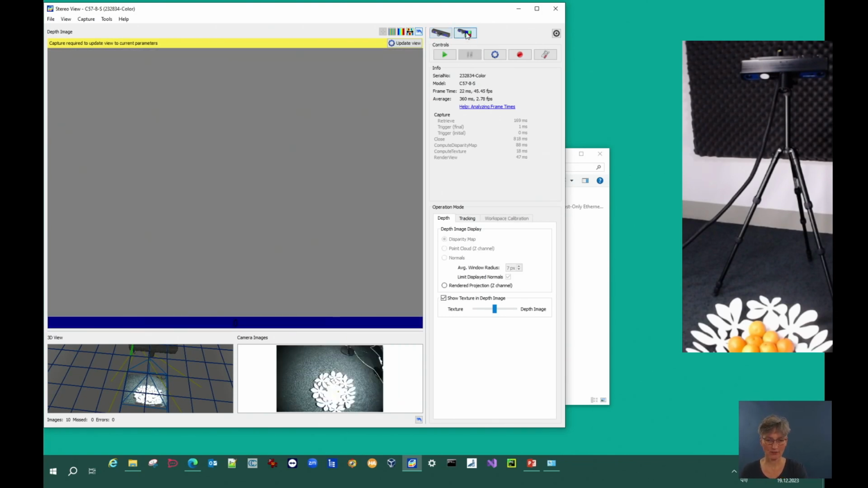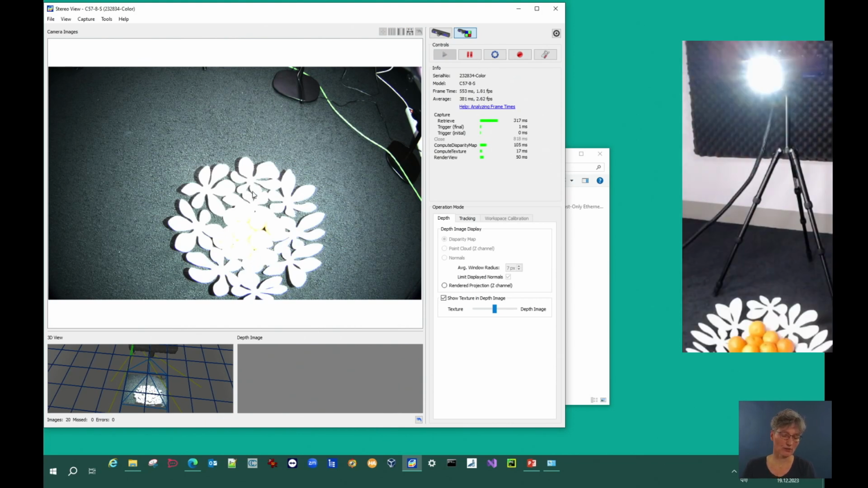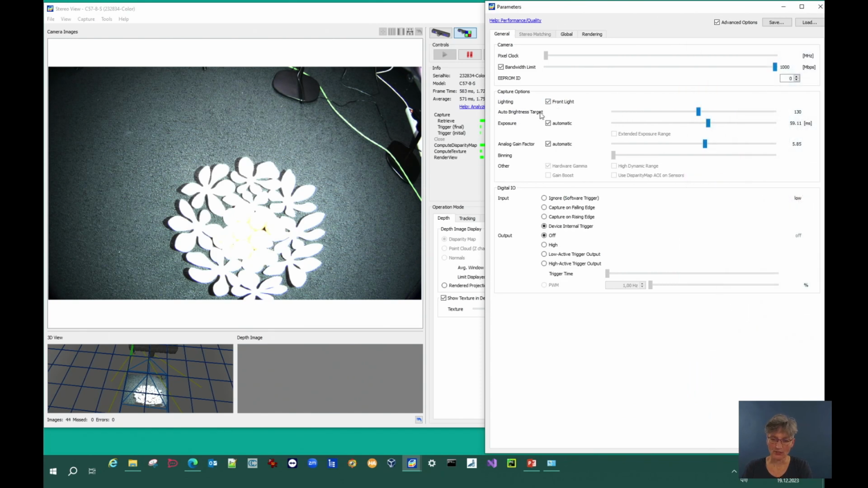And we want to start with setting the color camera. So I let it run, choose the image, and for the color image, it's mainly about setting the exposure time. This can be done here in the parameters window. So there are the things you know from RGB cameras. You have the option for automatic exposure.